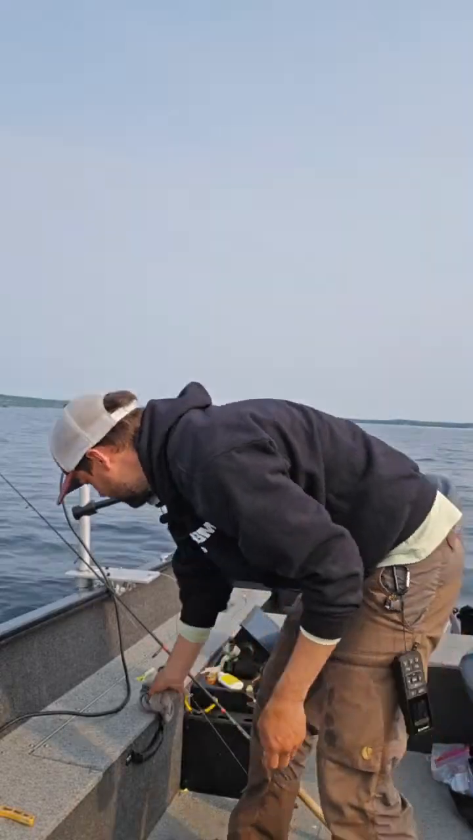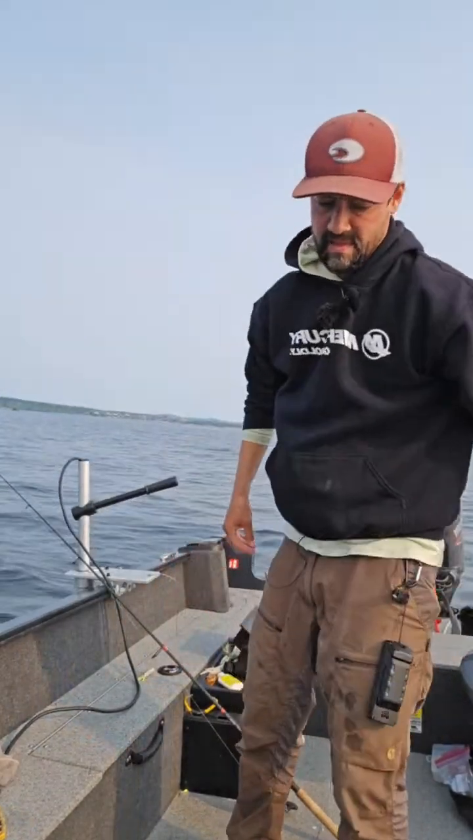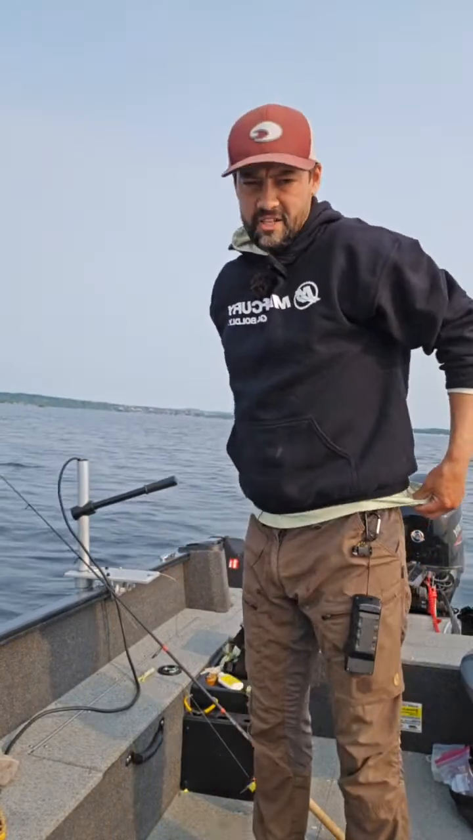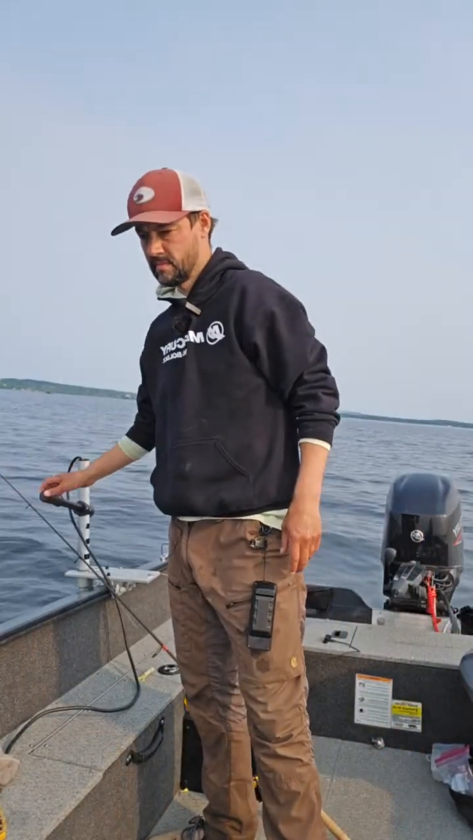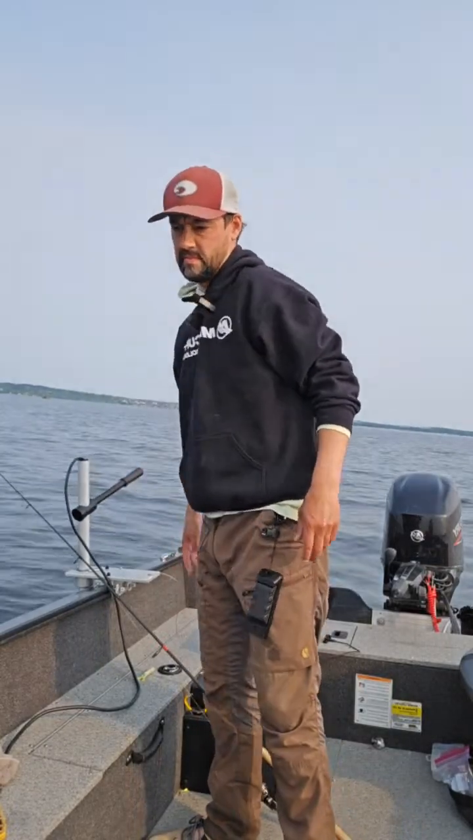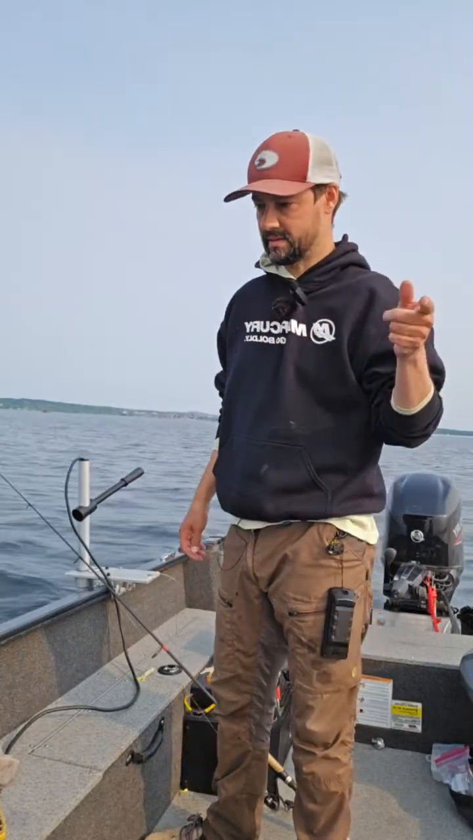Every time I come up here, I have to pressure wash my boat after. If I leave the cover on it and leave it out in the sun, it attracts flies. It's pretty gross. What I normally forget to do is rinse out the net.